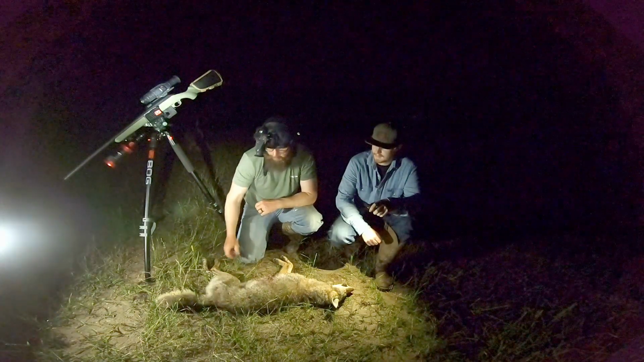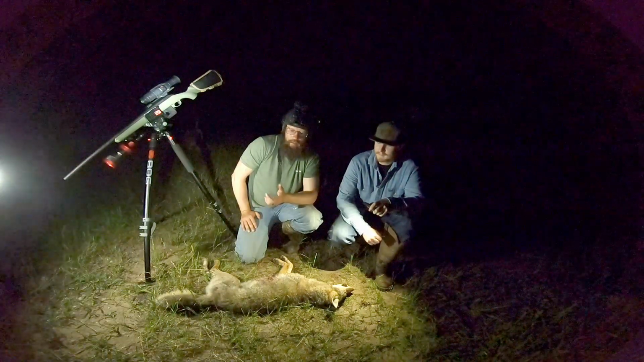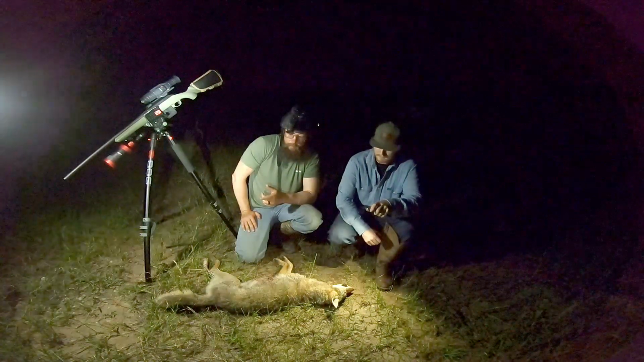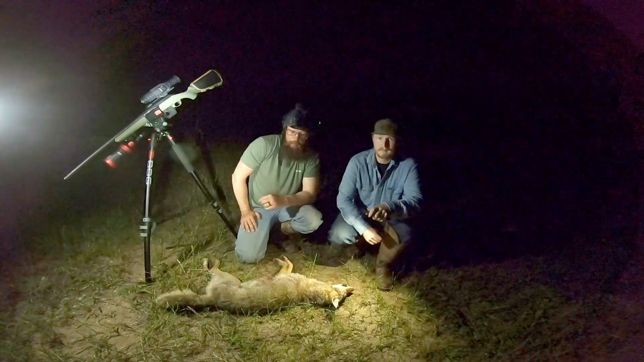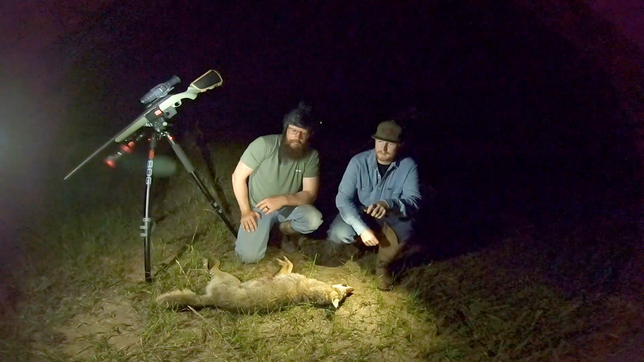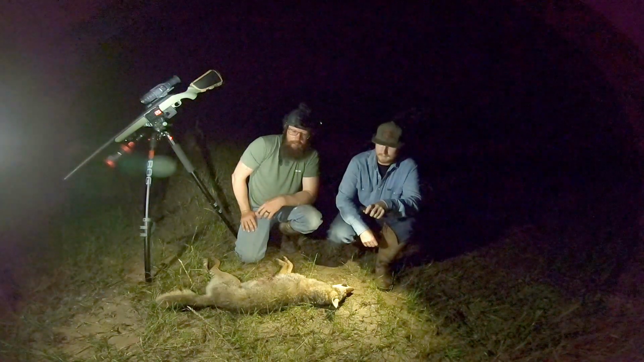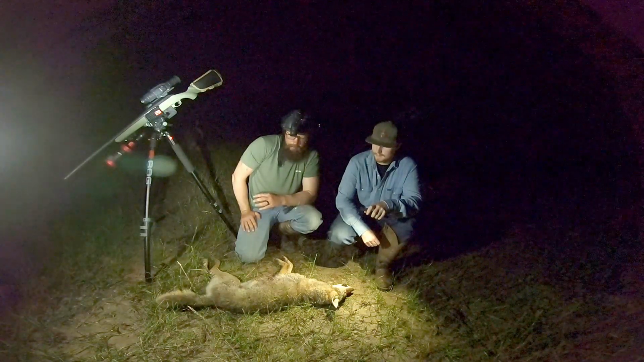I'm kind of leery about shooting the 17. I just don't think it's enough. In one of the videos of the fox we killed, a buddy that was with us shot it with a 22 at about 30 yards in the daylight, and he hit it. We heard the bullet hit it. We seen it run off. We never recovered it, so I'm just kind of scared about the 17.